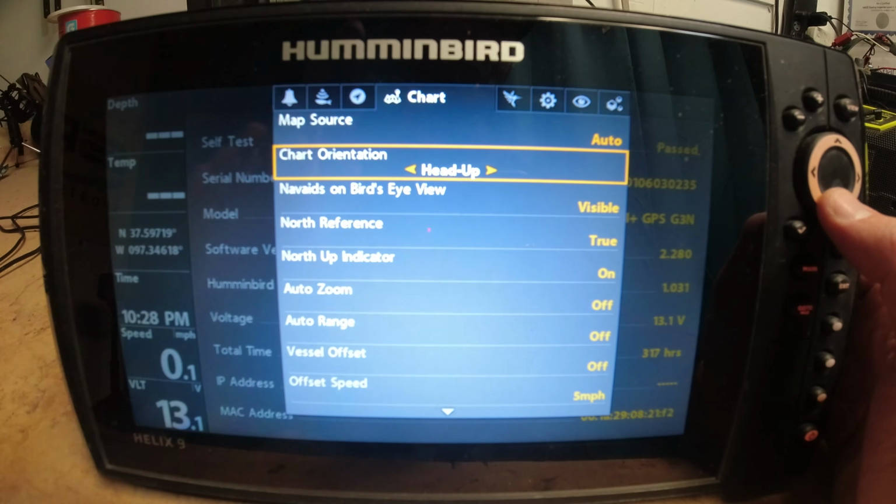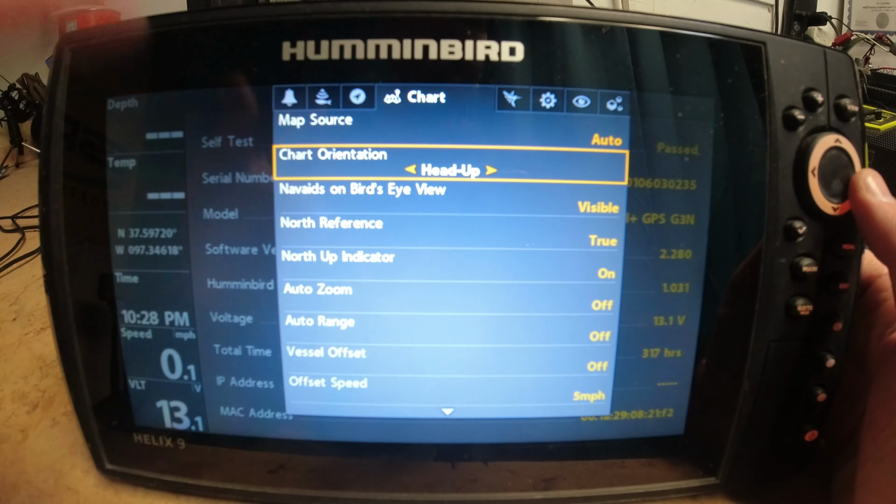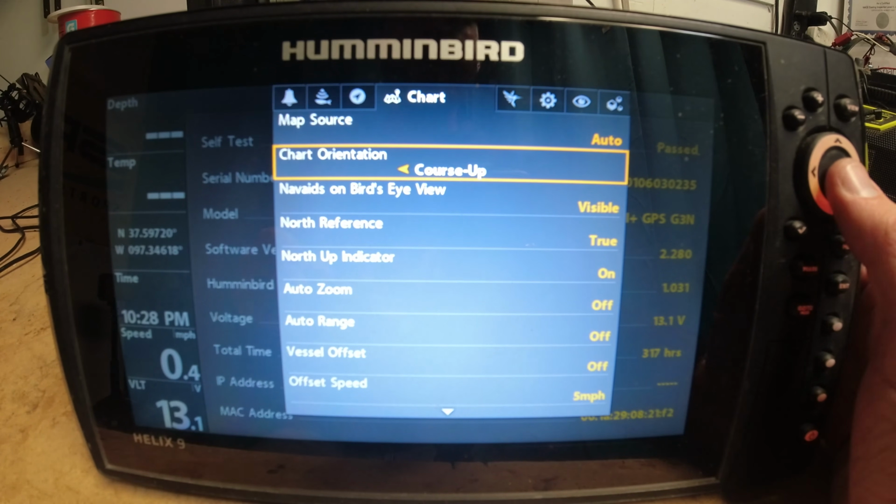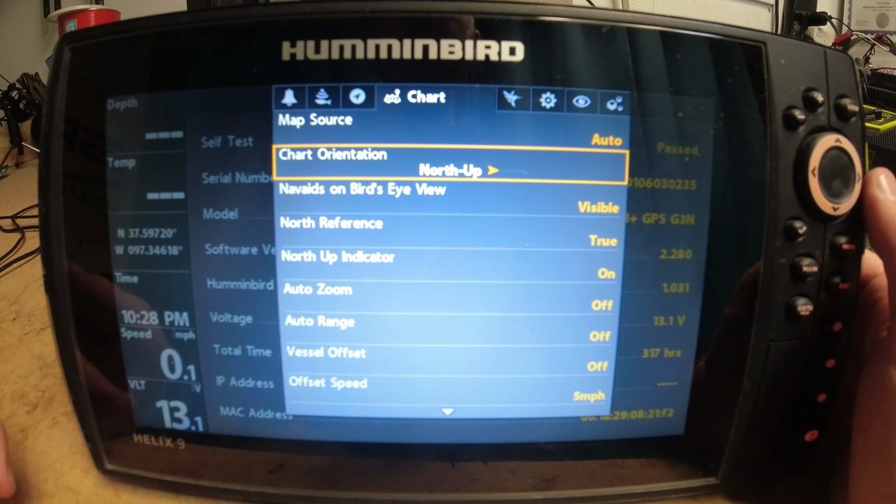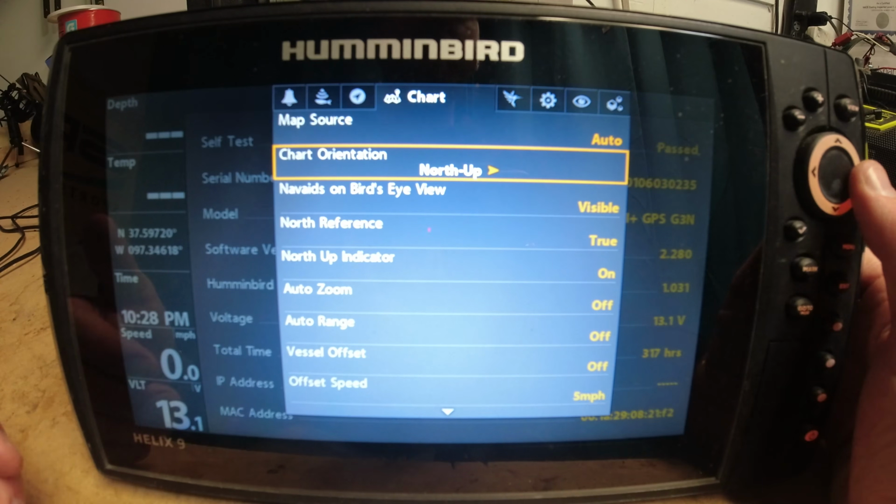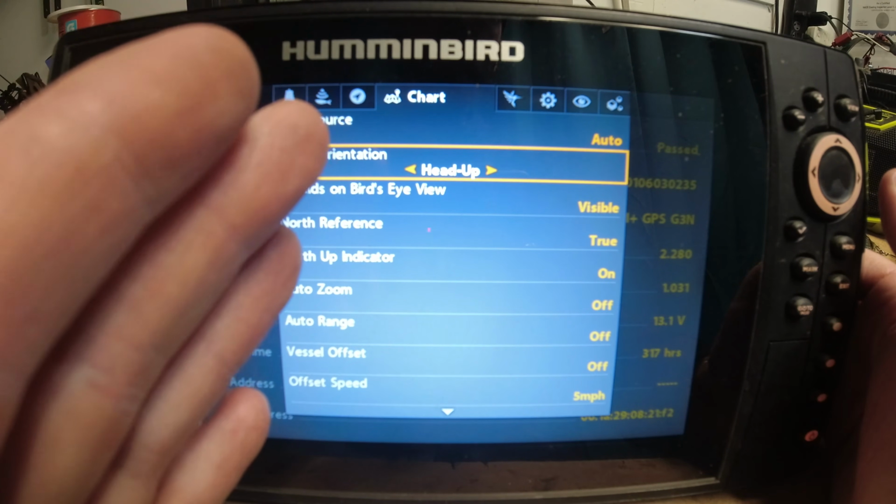Chart orientation, this is one that's definitely personal preference. I am a head-up guy. I cannot stand the north up. The north up just drives me crazy. It really confuses me. If I go head up, then basically where your boat icon is pointed on the chart.